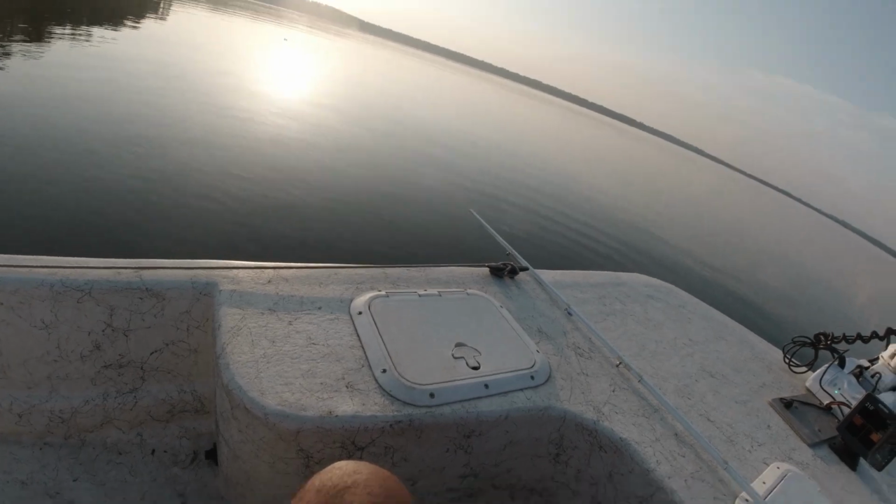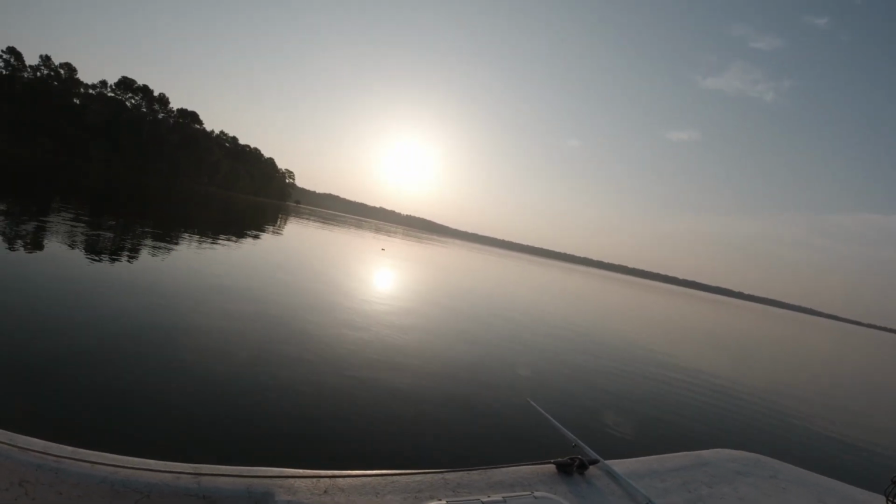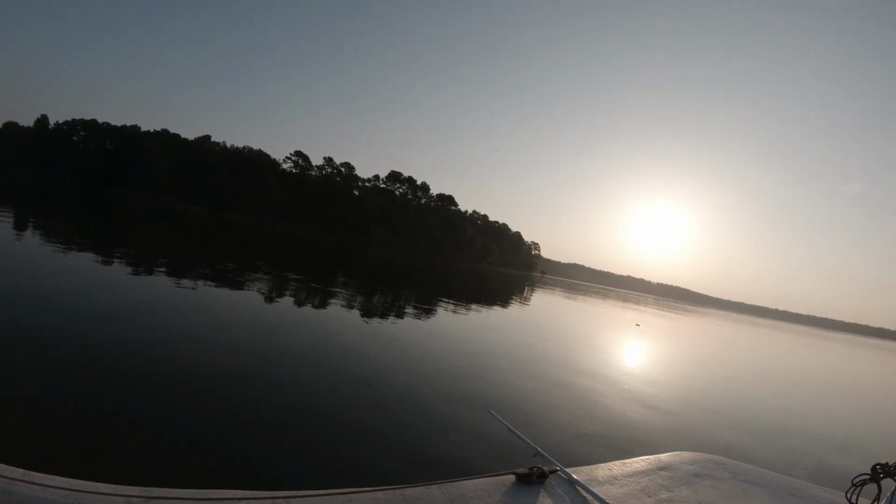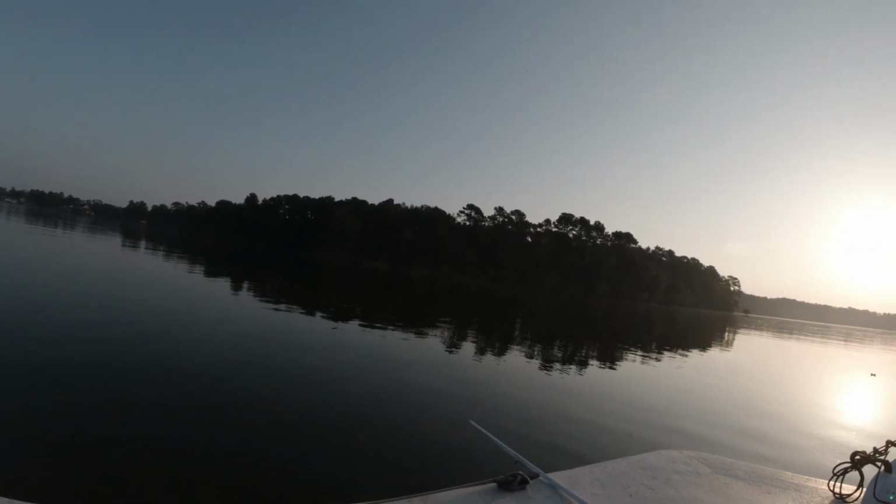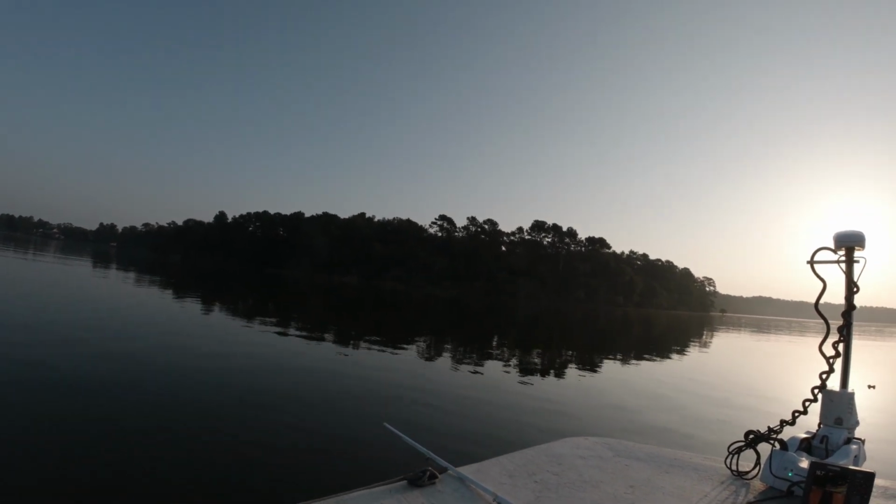Man, that sun is some kind of bright, I tell you. Hopefully it got the crappie in a feeding mood. That was a full moon last night, but we're not gonna let that deter us from giving these jokers a try this morning. Let's try to make it happen. Ooh, I can barely even see my marker. You know that's bad.